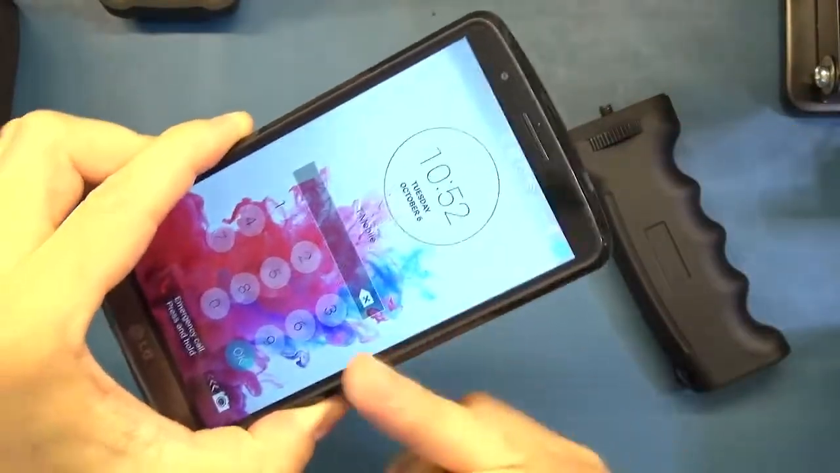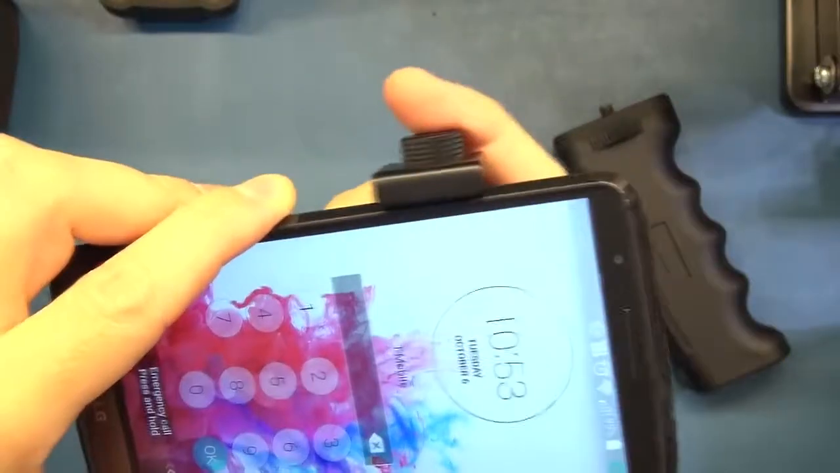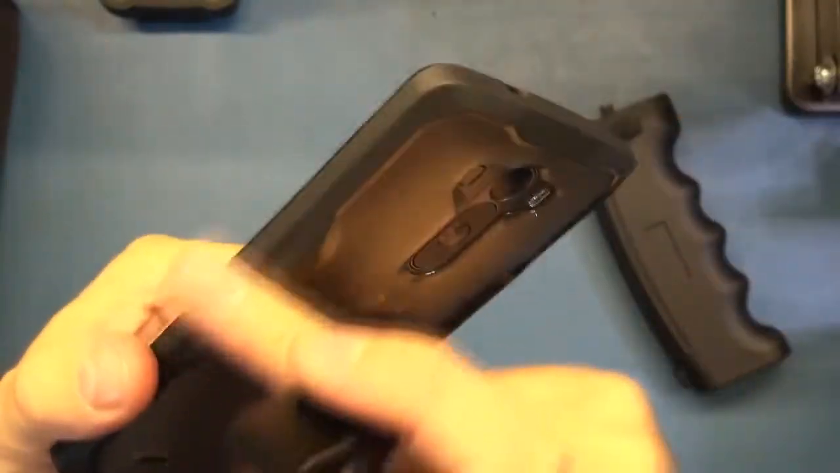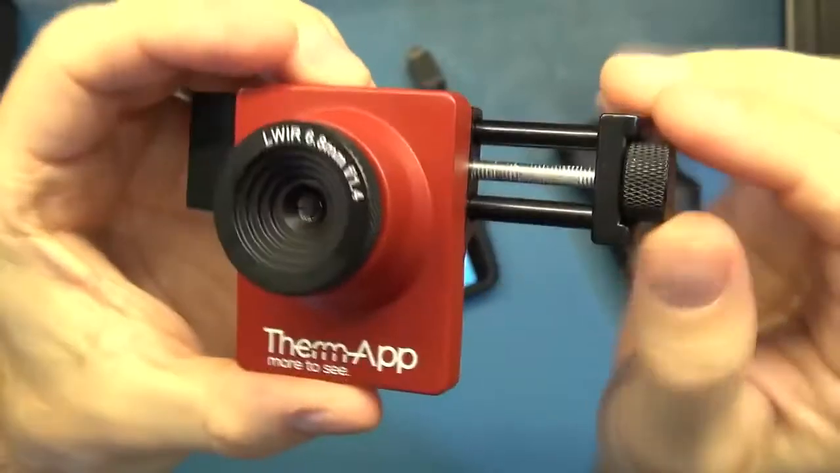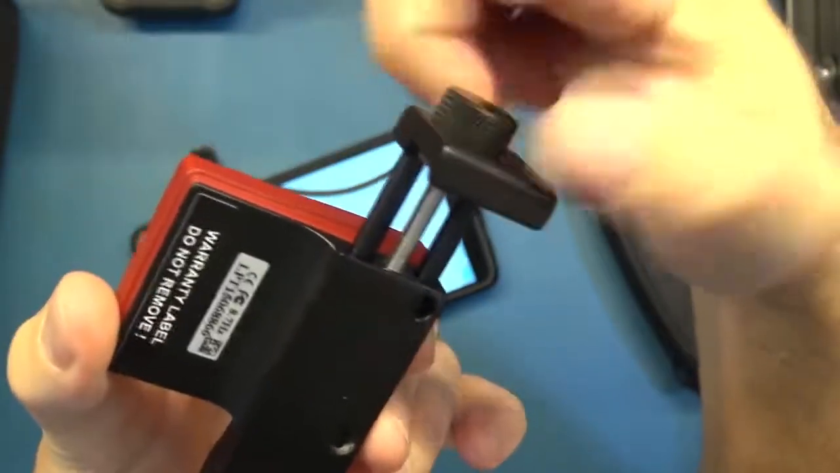I found that with this phone, with the kind of slick metal or plastic sides, I had to tighten it really tight to stop it slipping around. So you want to have a kind of rubber buffer or put it in a protective case like I've got, then that grips very nicely and quickly with the support system in the camera. You do have a cable, we'll talk about that. But this business end of the camera, the core and what have you, is really nicely engineered. It's got a metal construction here, a really nice solidly made piece for gripping onto the phone.